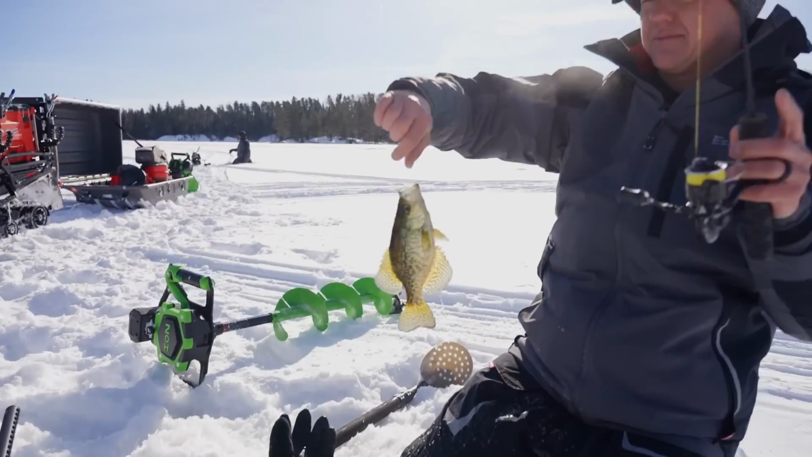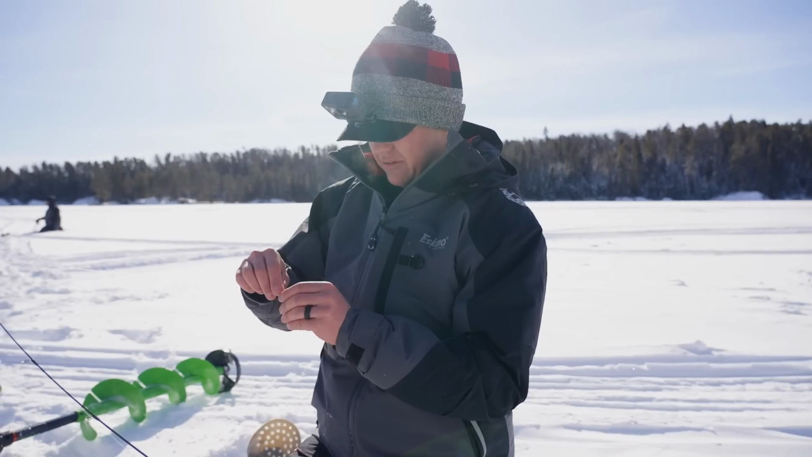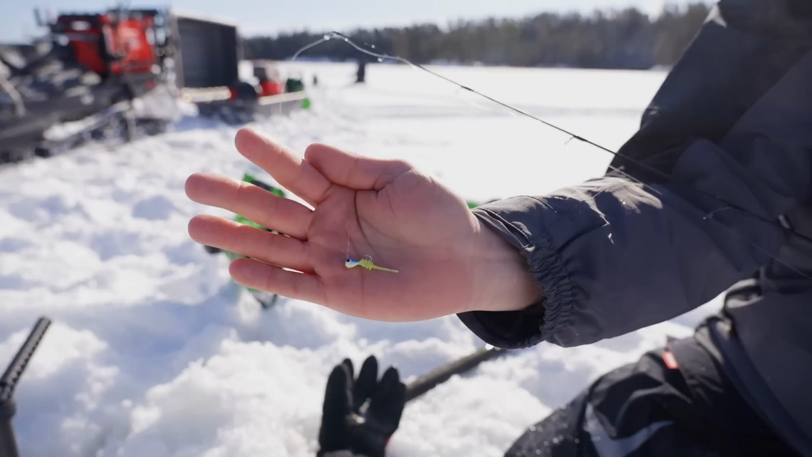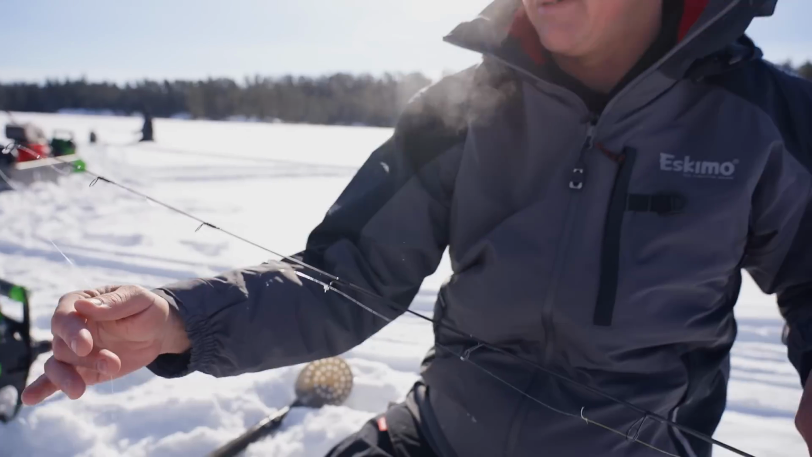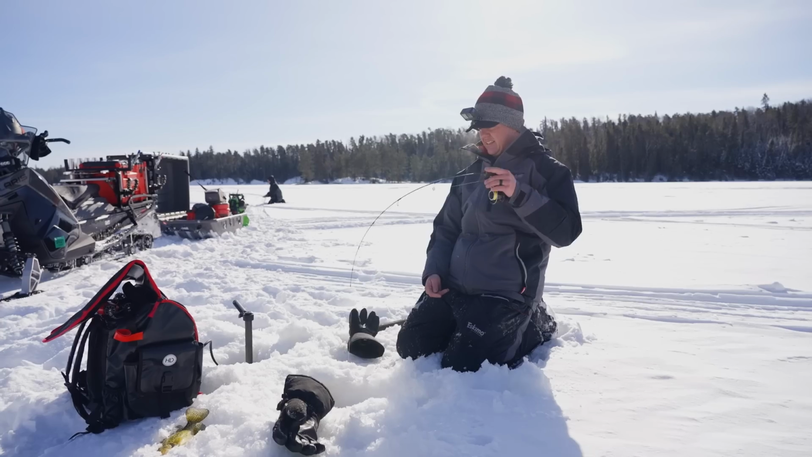Smells like dinner. Crappies are fun because once you get on them, fun for kids, fun if you just want to set the hook a bunch. That's what I'm using right here. This is a 5mm tungsten, frostbite plastic on there. Tungsten's nice because you keep that small profile, but it's heavier, it's denser than lead.